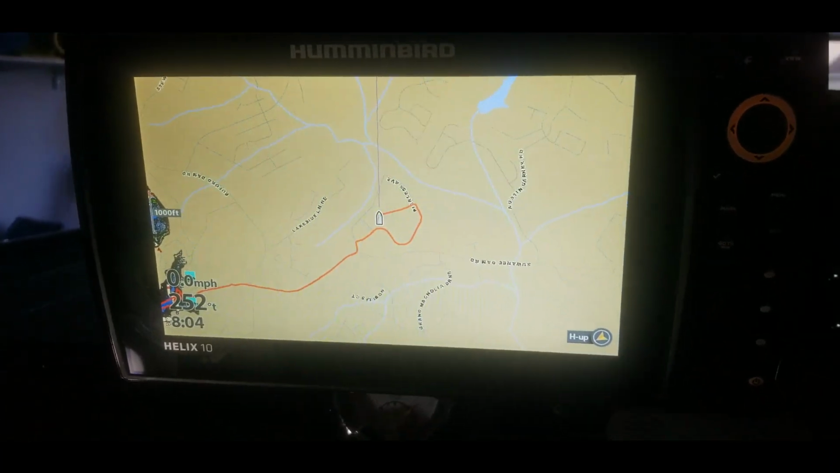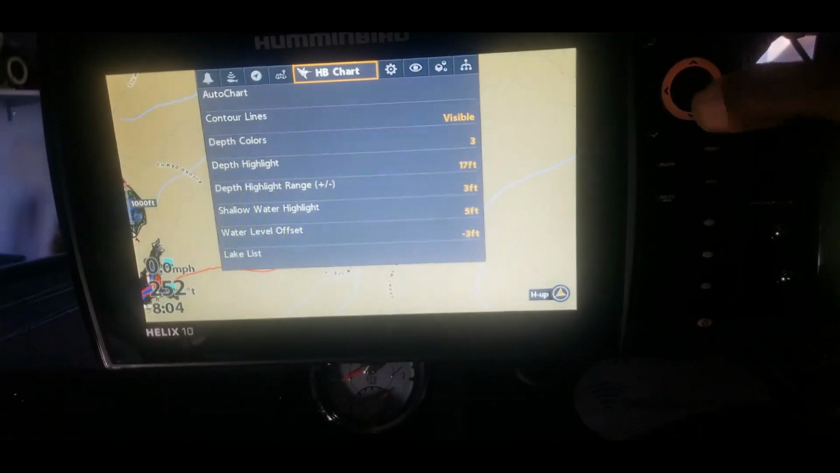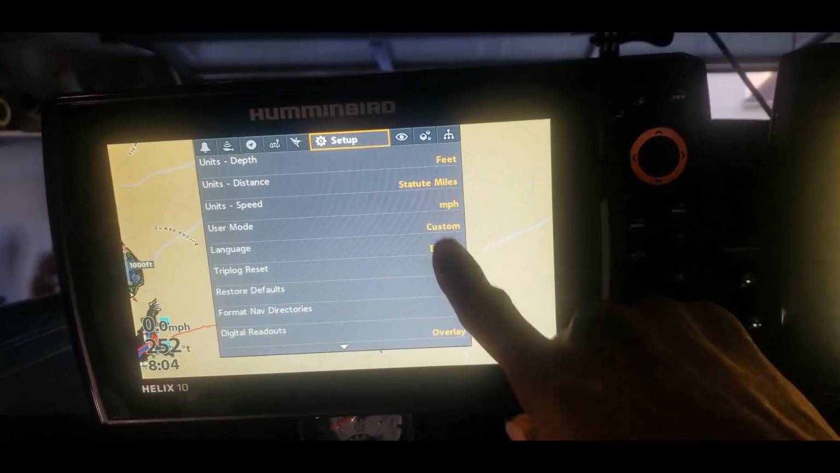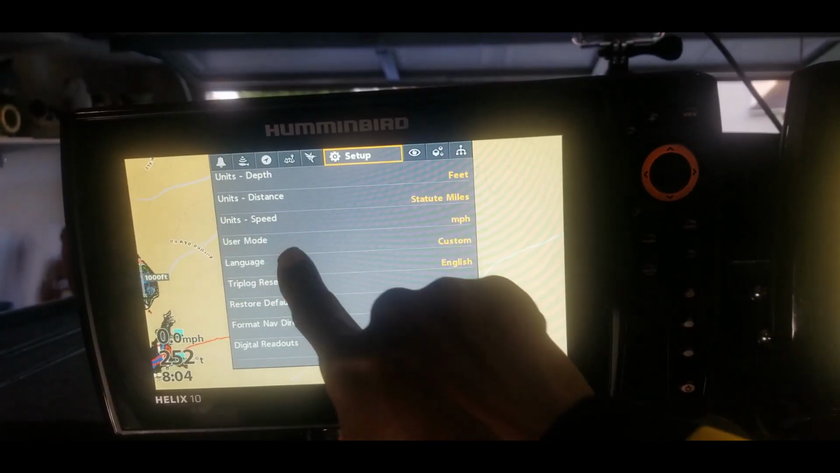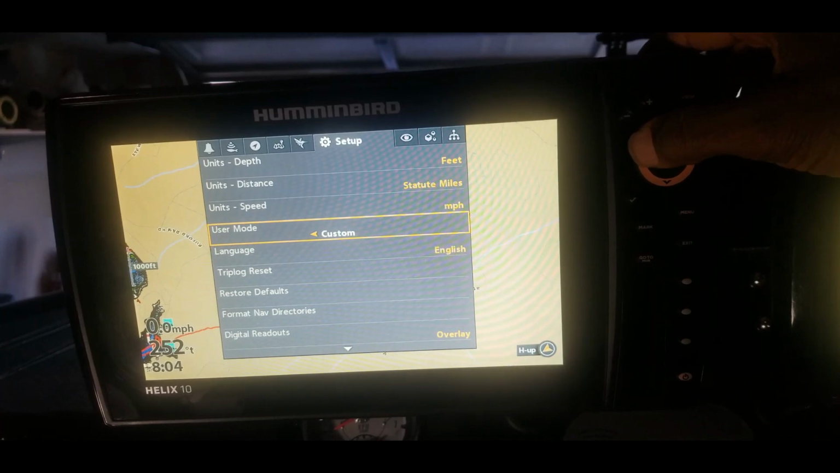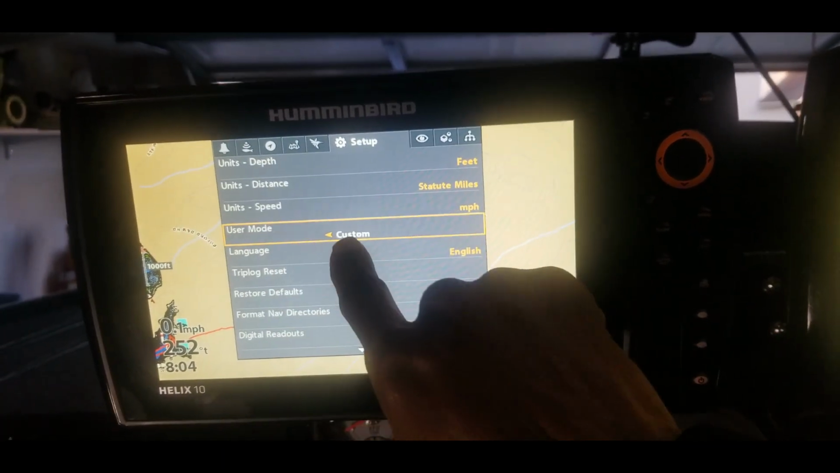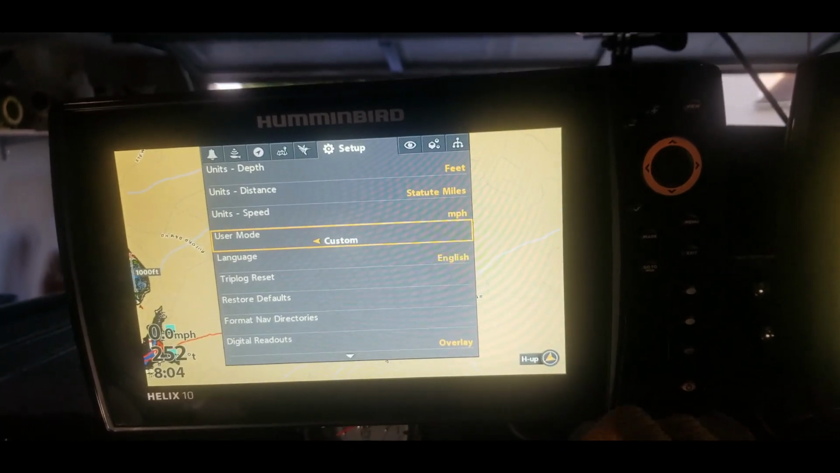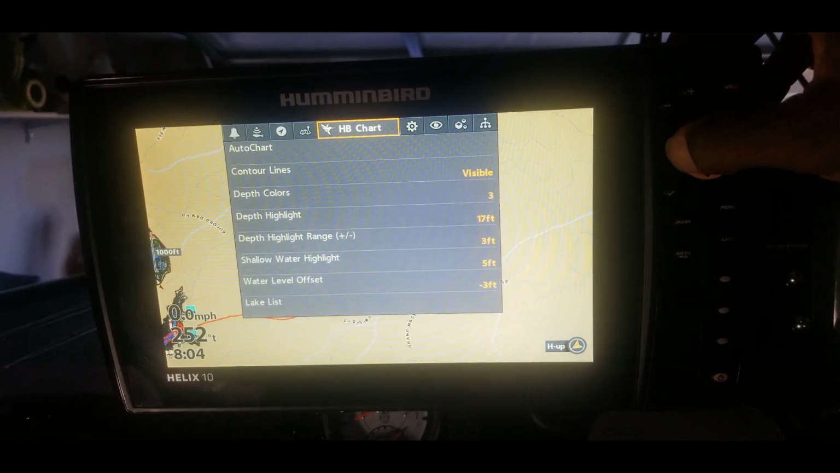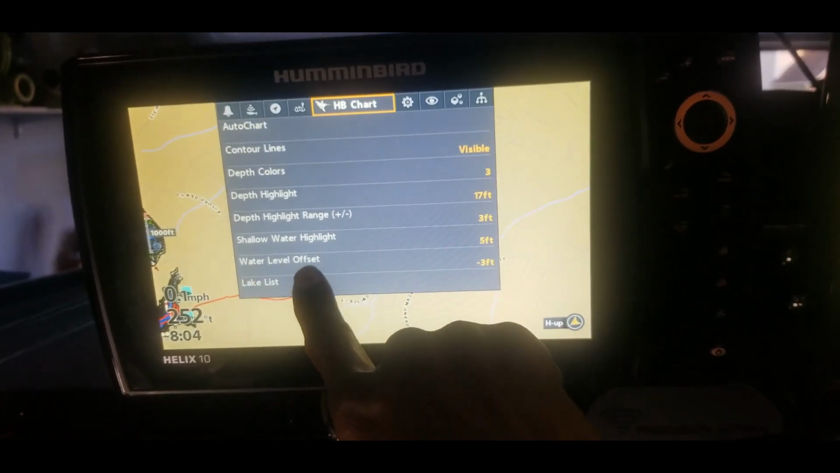All right, so to adjust the water level, you basically come in here, hit menu twice. One of the first things I always do is go to the settings tab, and you want to make sure that this user mode is set on custom. The options of that will be custom or angler. Depending on what unit you use, under user mode, it may have a different name under there, but that's pretty much it. You go back up here and you want to go over to HB chart, water level offset.